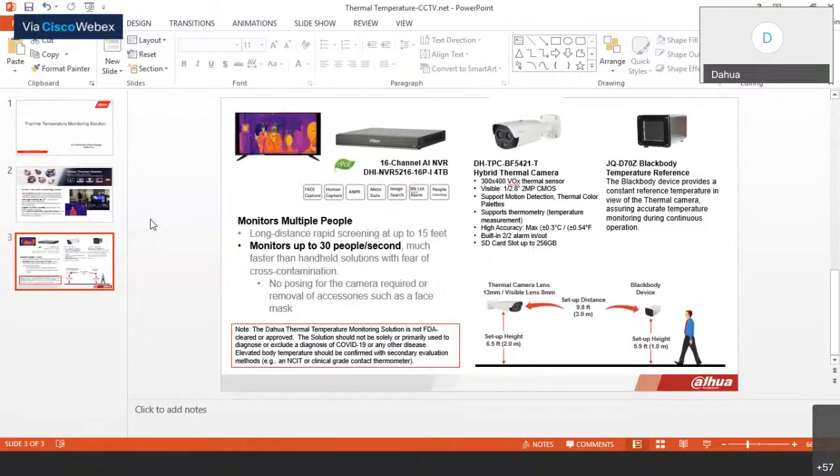Also, if you see the bottom note, it's noted again, our thermal temperature solution is not FDA cleared or approved, so please note that.